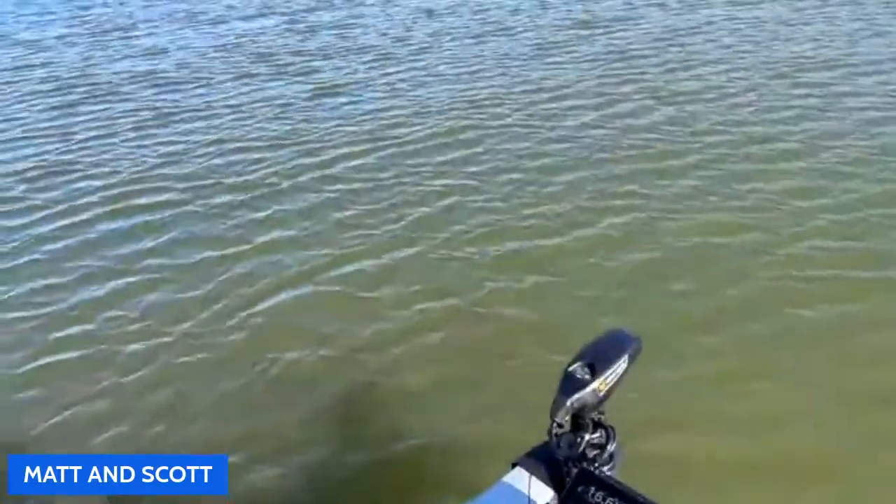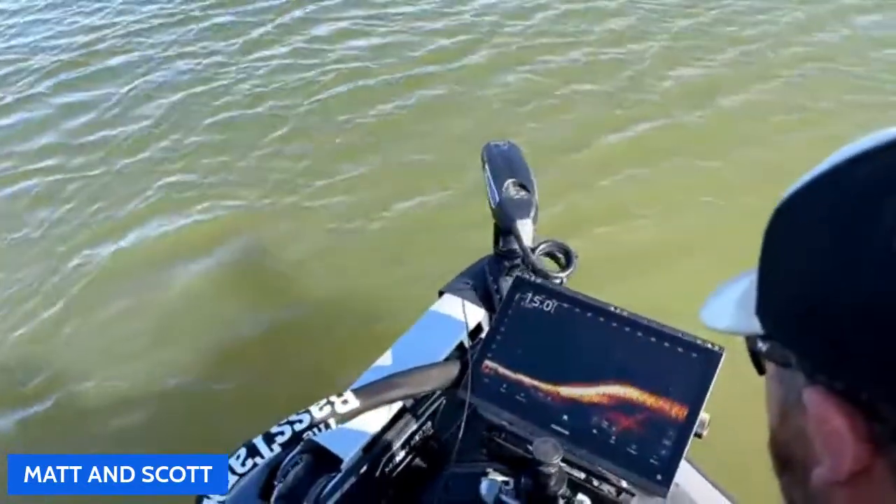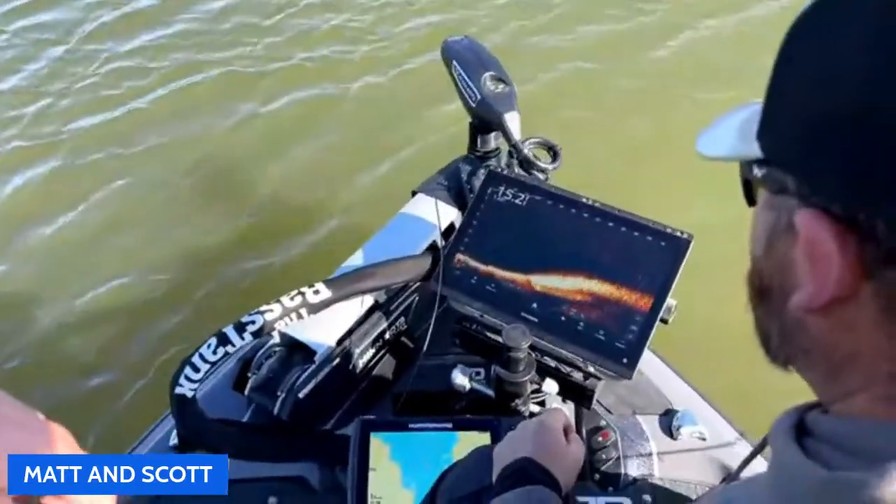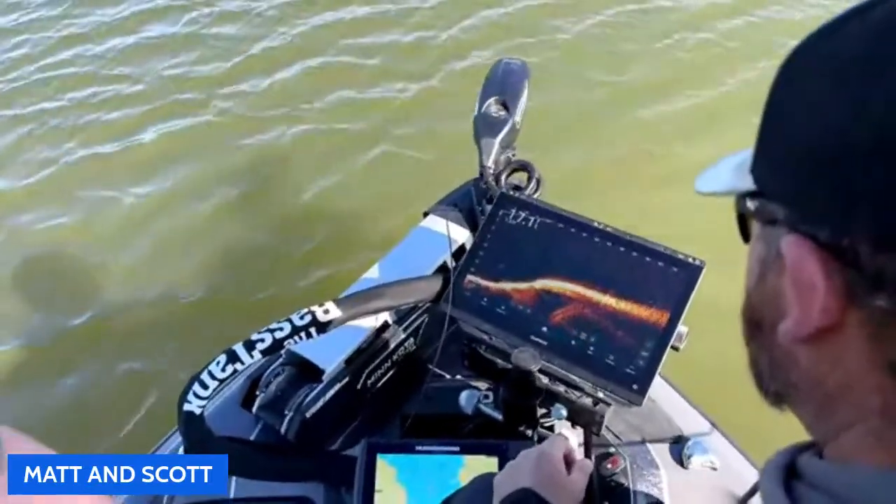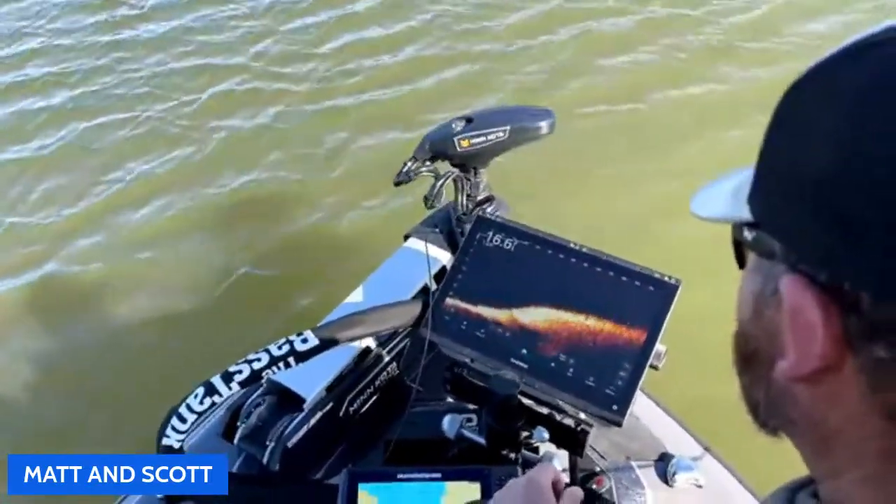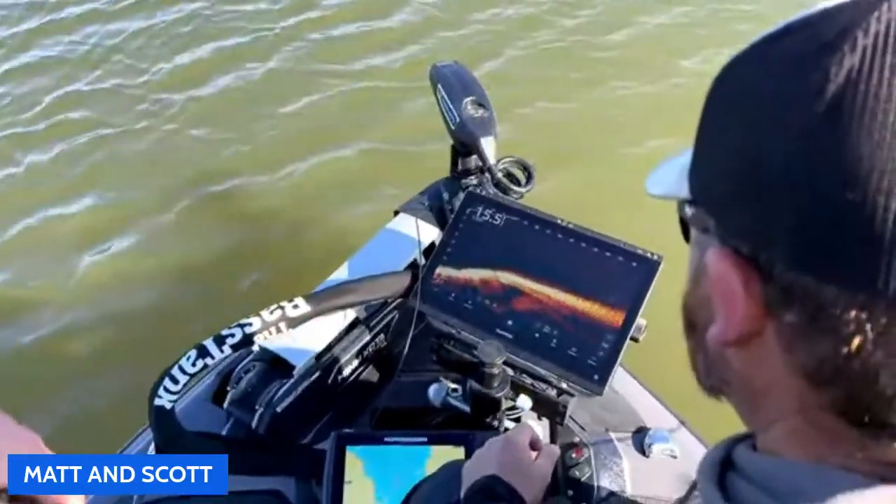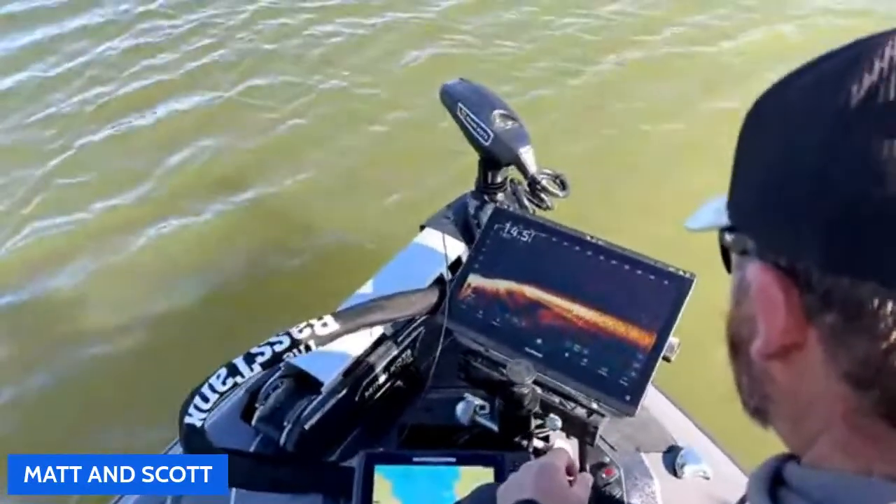So what we're going to do now is have Austin go to a piece of structure that doesn't move, which is the best way to set this stuff up, because you know exactly what you're looking at. Based on your cast, you know where that piece of structure is. You can see it on the grab. You can visually see it. And Scott's going to make adjustments as Austin fishes that piece of cover.